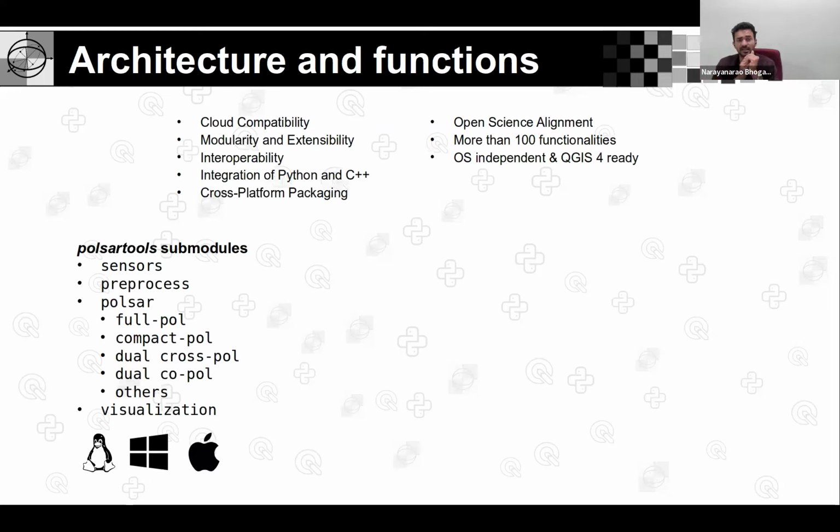We have also organized the modules because we have different forms of polarimetry like full, compact, dual, and others, and also for visualization, analysis, and education purposes. We have also structured it in a way that for the future, if you want to add any new sensors, you can add them modularly at the sensor level so that the entire pipeline stays the same.